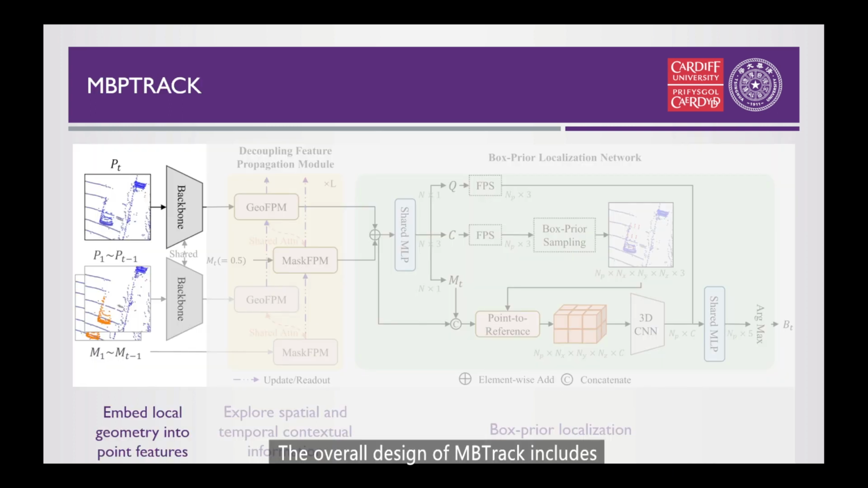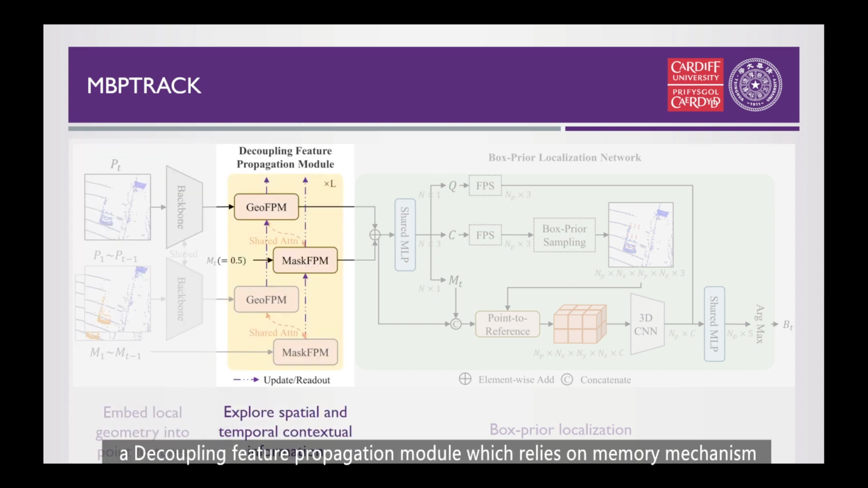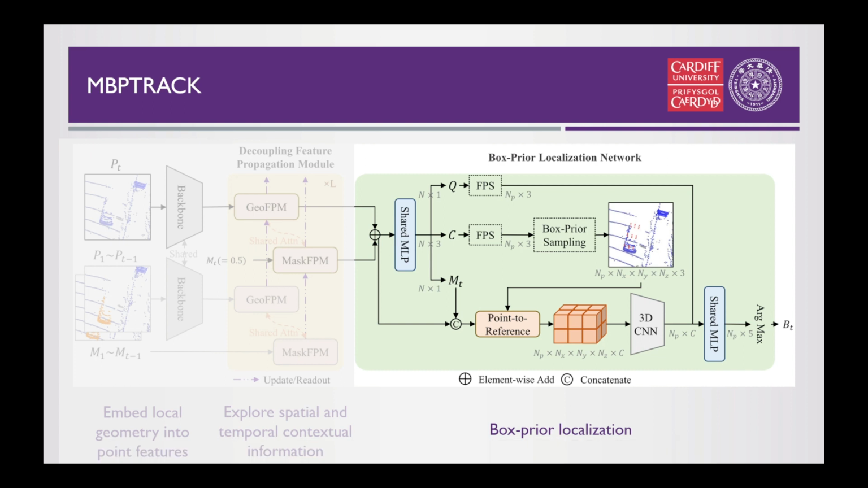The overall design of MBPTrack includes a hierarchical feature learning architecture to embed local geometric features, a decoupling feature propagation module which relies on a memory mechanism to explore contextual information in historical frames, and a novel box prior localization network to obtain high-quality target proposals.